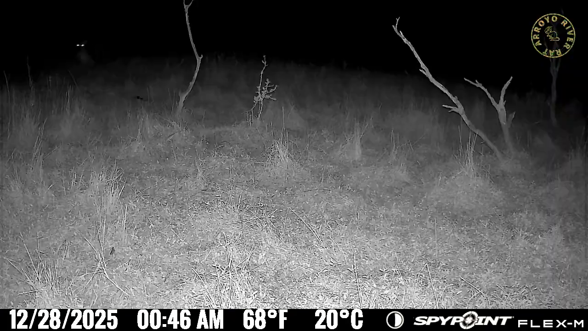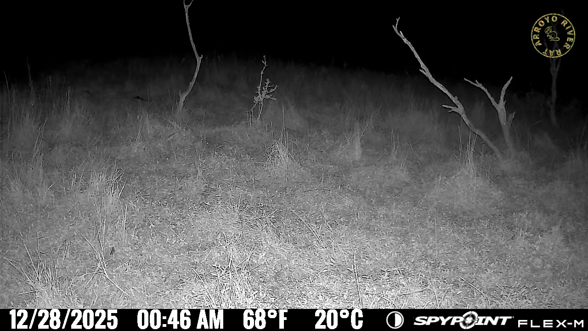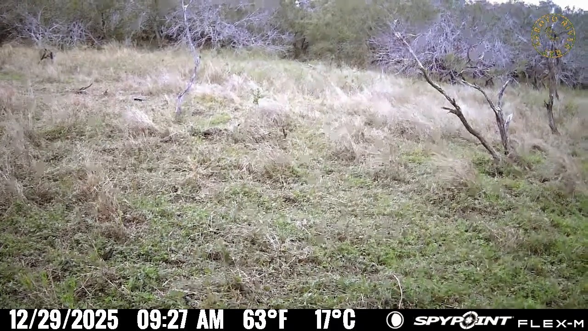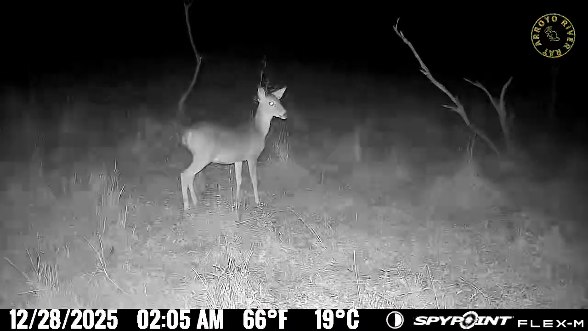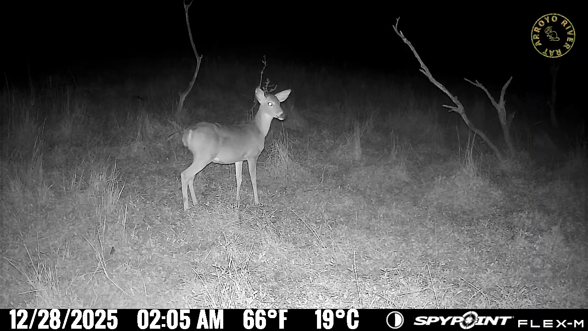See, the doe here was eating away. I wonder what scared that one. That's a nice buck, nice tall tines. And this is another deer. Seems a little edgy.